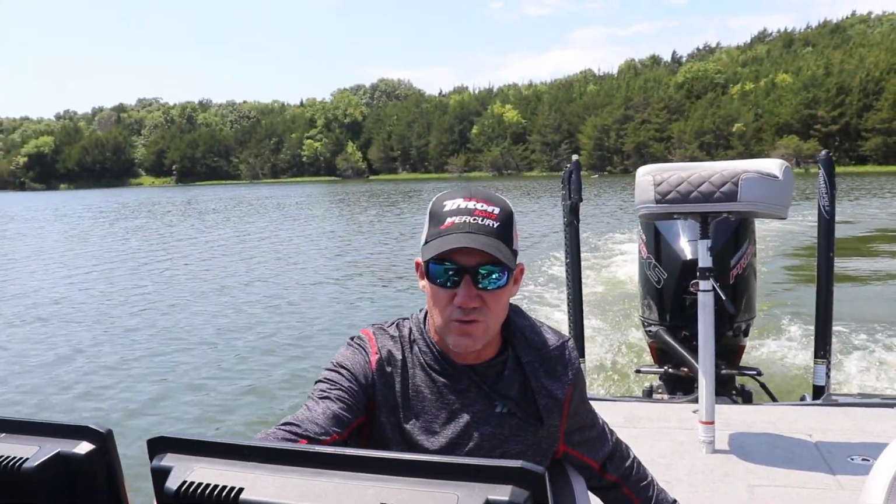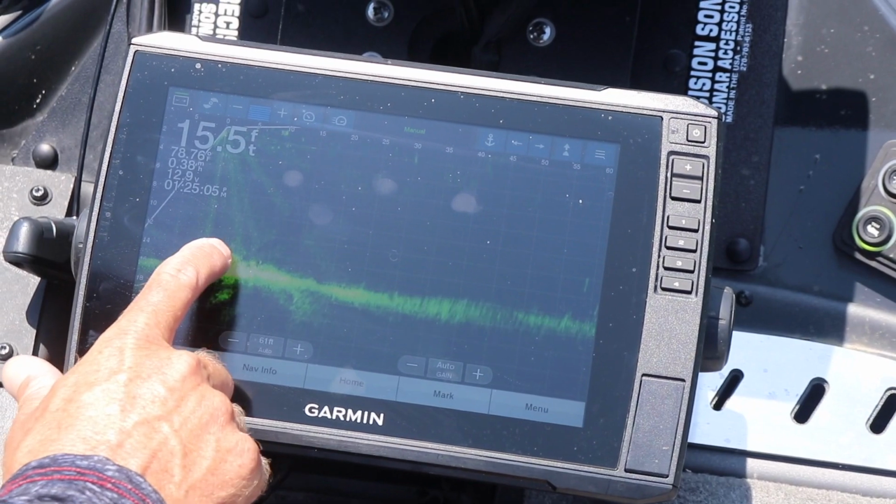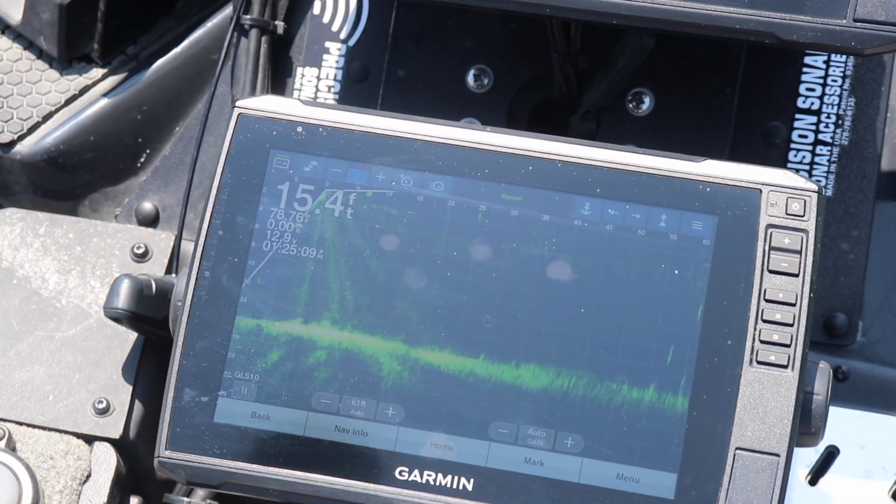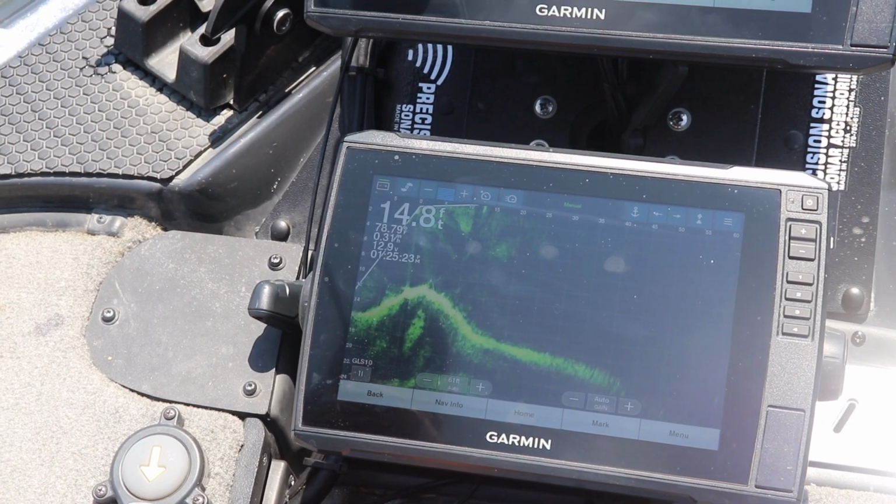That's crazy. That's a cool rock pile right there. I found this. Here's a rock pile. We're about to go over it, and I can see some fish on top of it. So, you know, that's what idling around will do for you. Wow, look at that. You can clearly see it there. It looks like there's some fish on top of it.